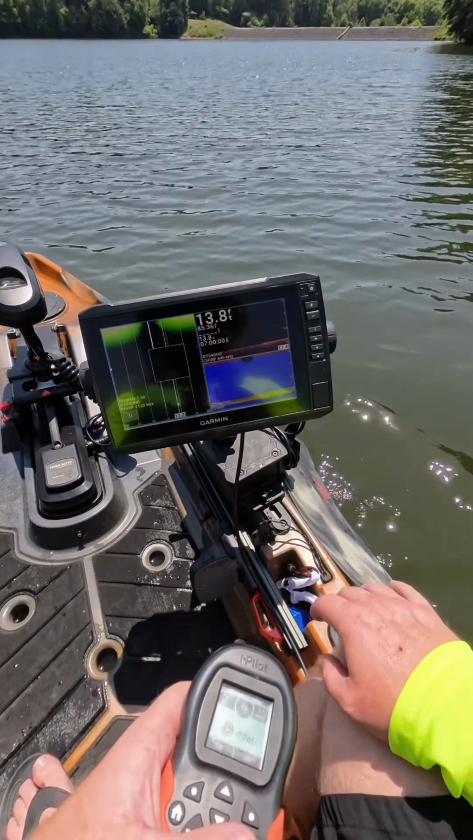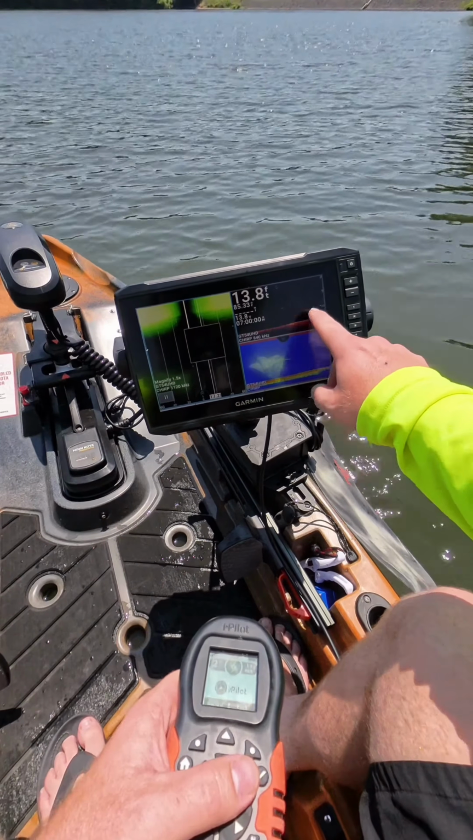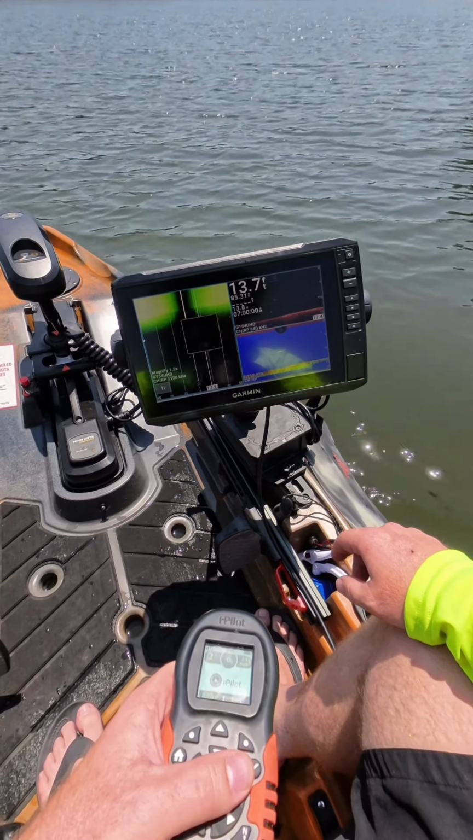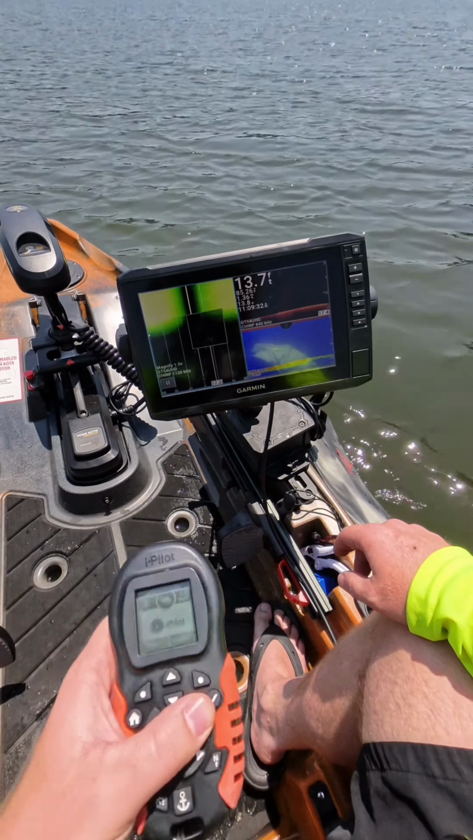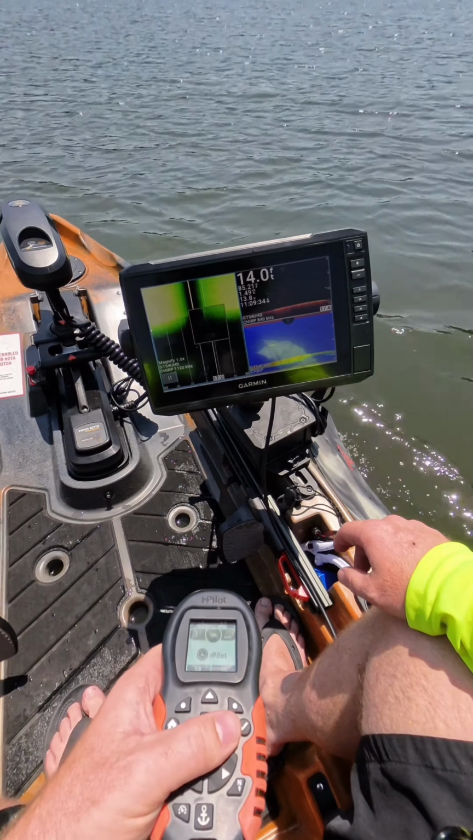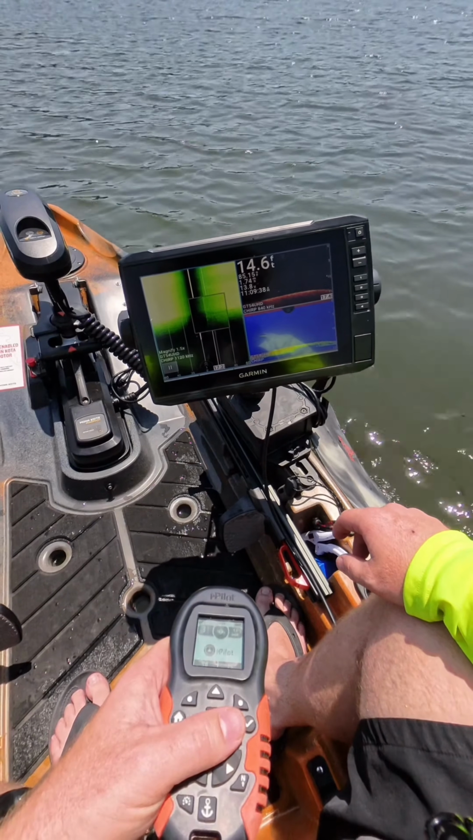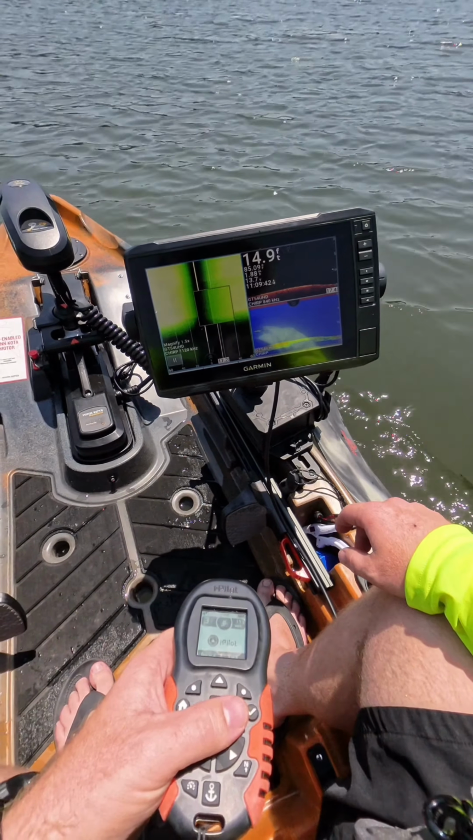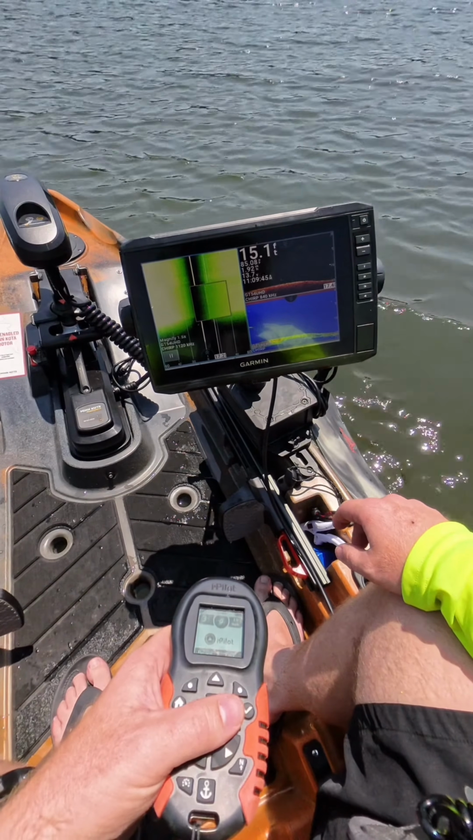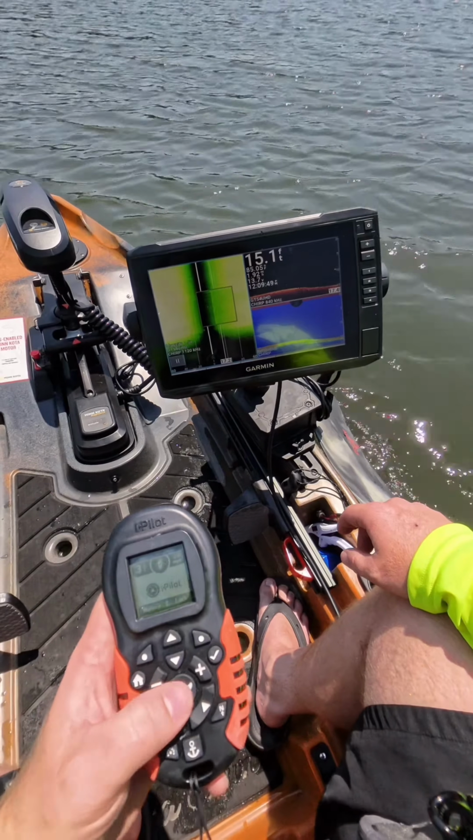Go ahead and increase the speed. Got a little bit of noise. Definitely nowhere near what we did have. Very little bit of noise. Let's go ahead and turn off the motor.